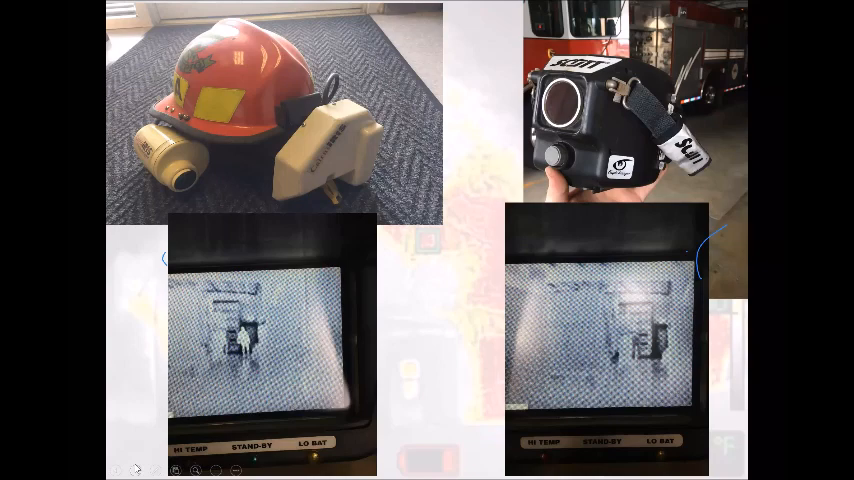The study where it said we're finding victims 70% faster was based off of mid 90s to early 2000s technology. And that was this stuff right here. So where should we be at today? Should be about 100%.